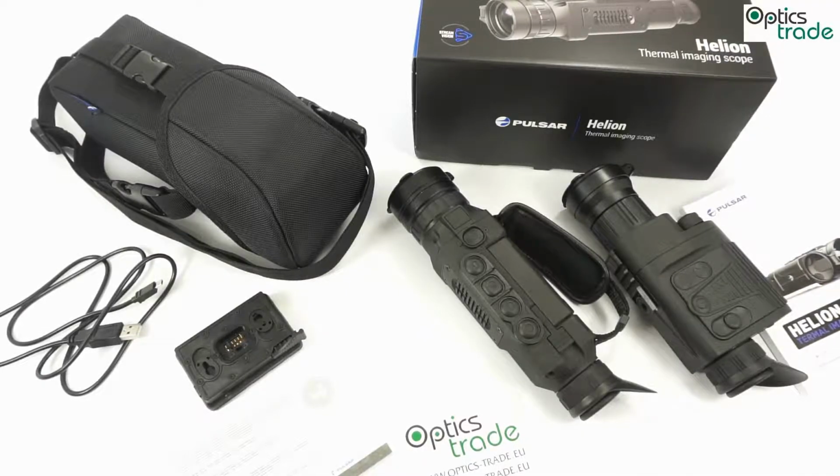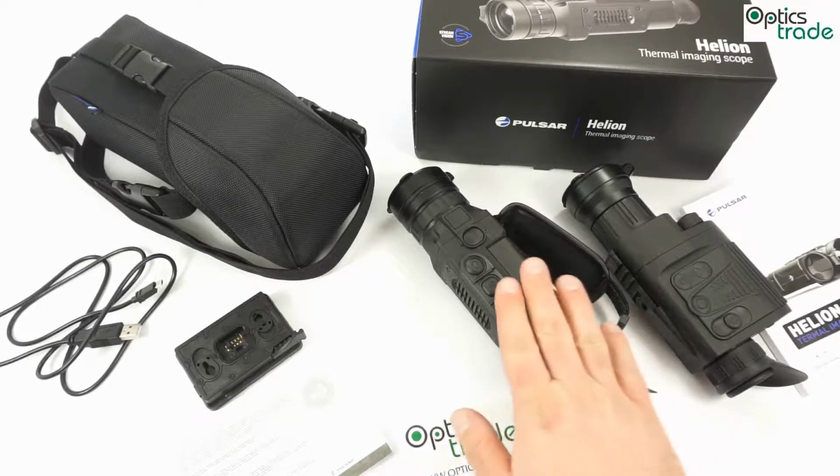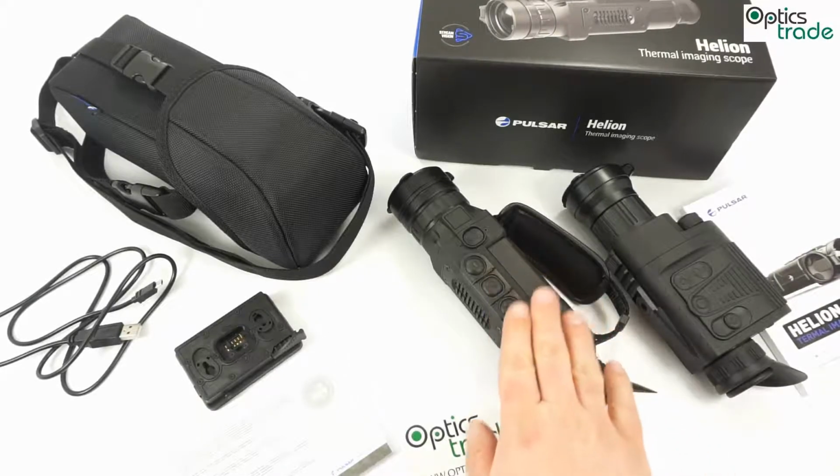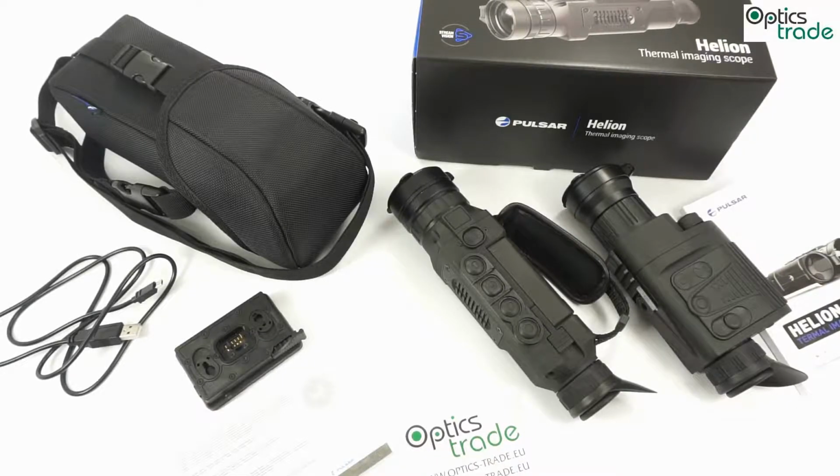So if we go to the optical properties, you still have about 13 meters of field of view at 100 meters and a range of detection of 1800 meters. If you have no experience with thermal optics and you do have experience with night vision optics, believe me, when you try this device, you will become a believer, because it's so radically different and in many aspects better.